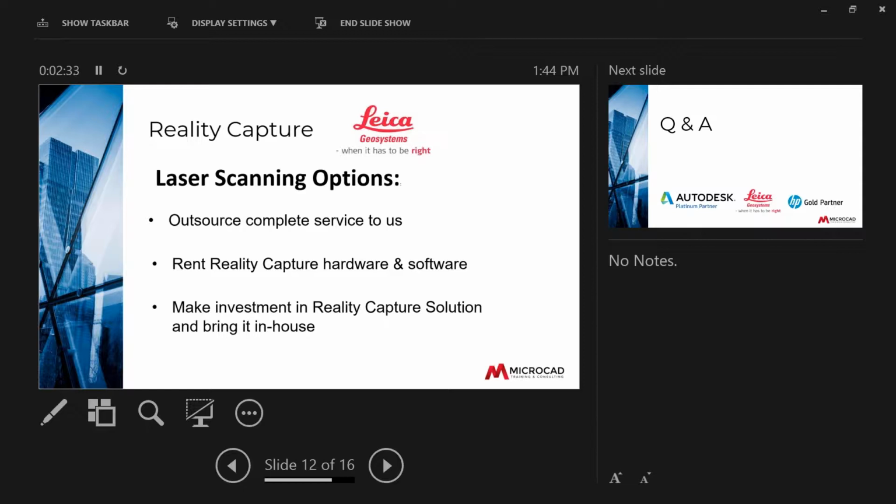So like I say, we can do as little as you want or as much as you want with regards to laser scanning and a laser scanning solution.